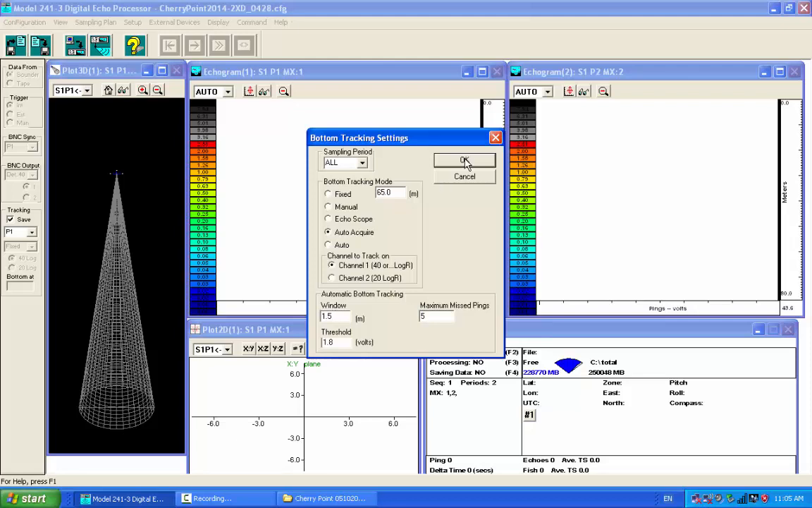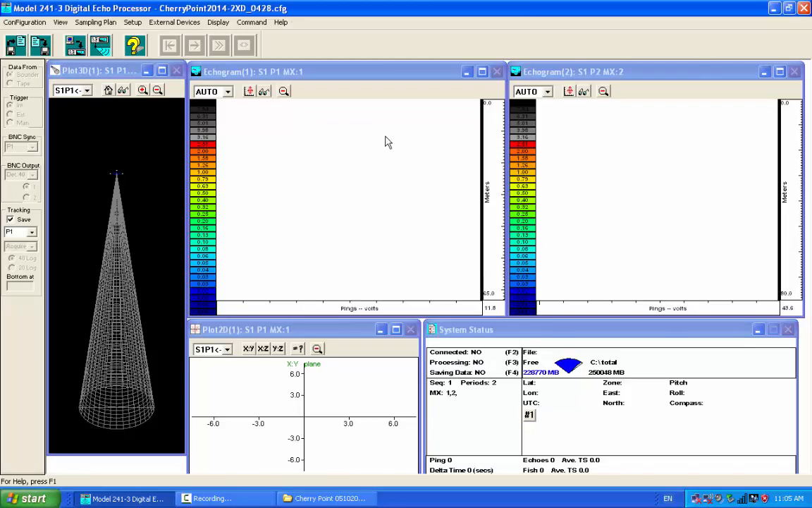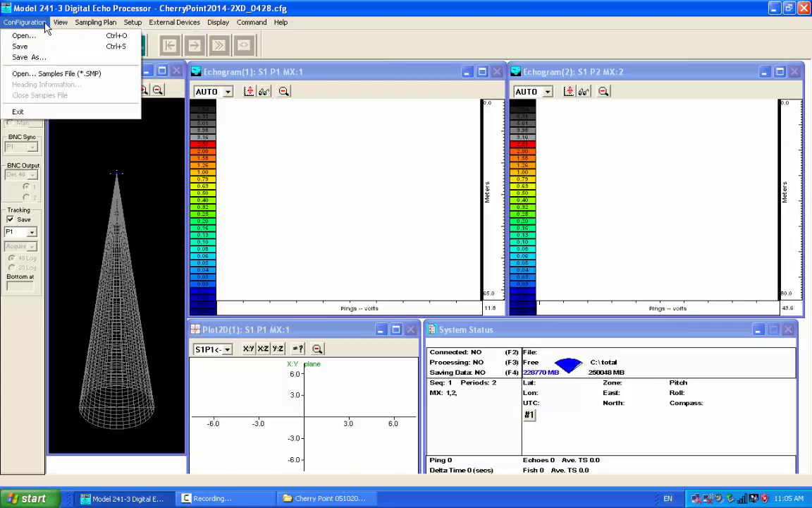Okay, well, I think we've got bottom tracking kind of wrestled. I guess most of the folks know these. Oh, you got a dynamic one going there.